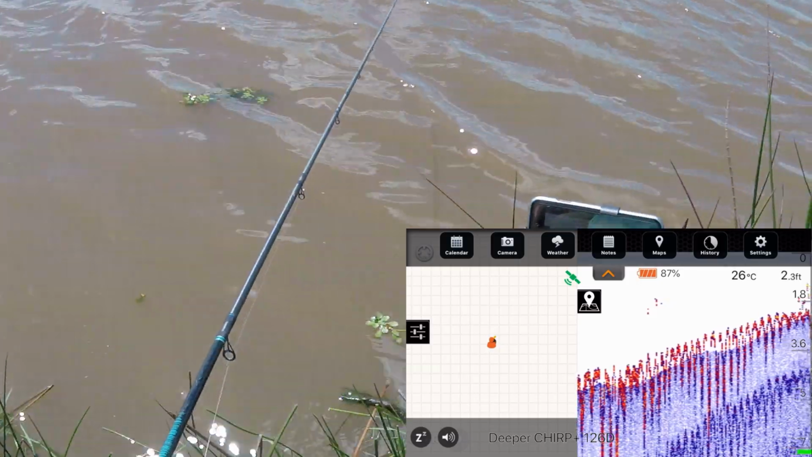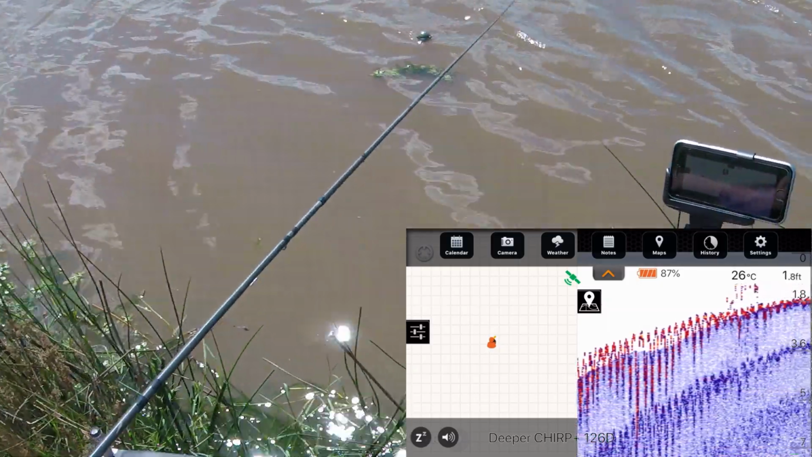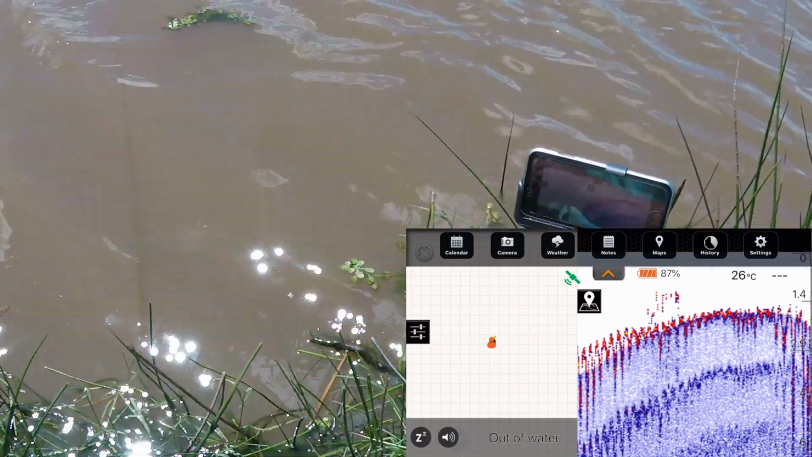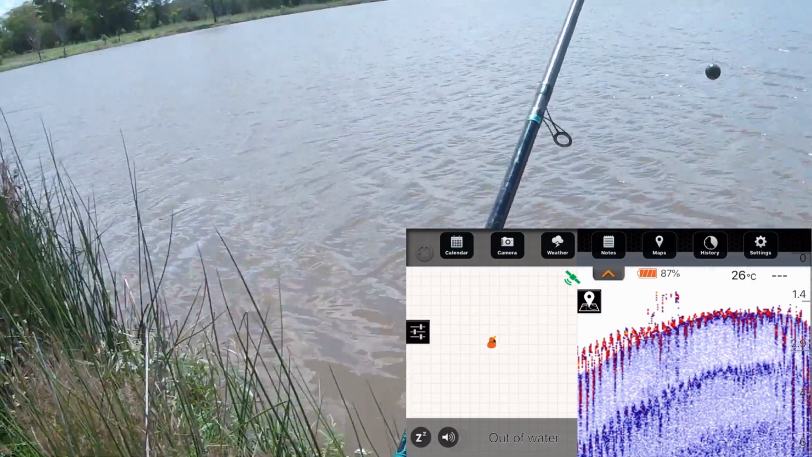As I say, I'm no expert on this, but if I pull it over this weed growth down in front of me here, just there, I think there's a little bit of dots which I'll probably put an arrow on, but I think that's where that was. Now just going to cast out again.